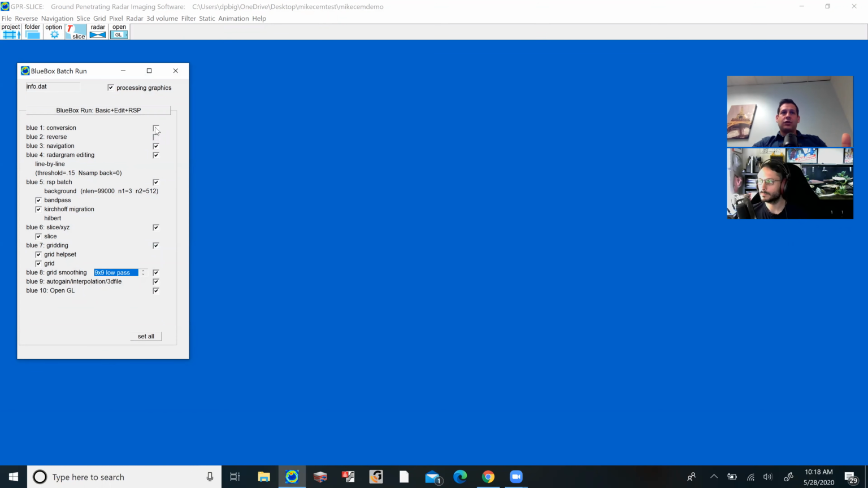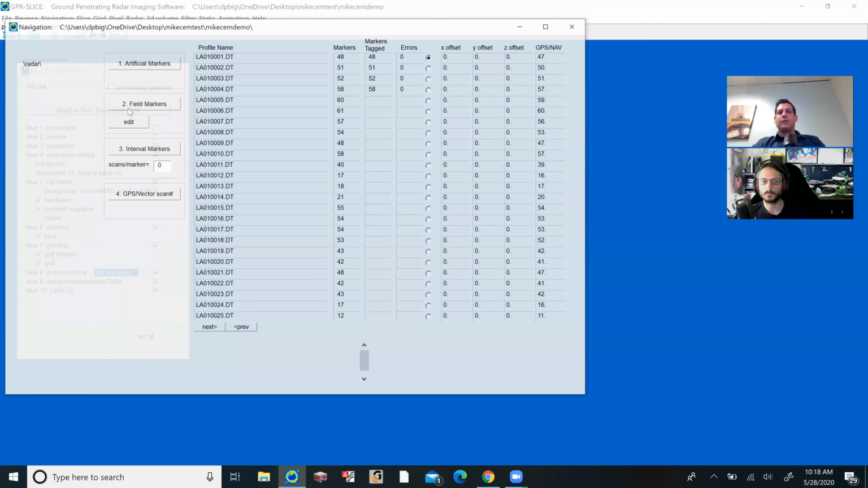We already did the conversion, so I won't click it, and we'll just start from navigation. We'll do a background filter and a bandpass filter. We will do a Kirchhoff migration and a Hilbert transform, and then we'll slice it up and we'll do a low pass filter on it, but we'll do a 3x3 low pass filter when we get to it. I'll go ahead and remove processing graphics so we can roll through this quick. And this will show to everybody just how easy it can be.